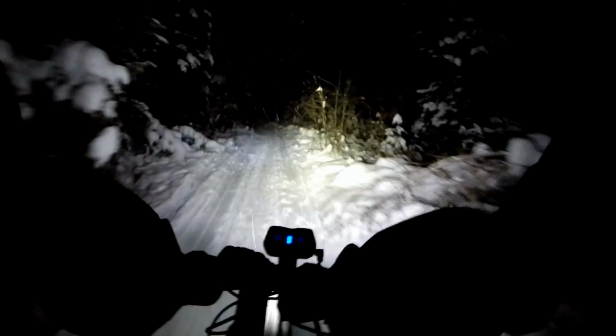Temperature minus 19.7, so not quite at minus 20 Celsius. So now we get on the fun section that's hard to enjoy in the daytime because there's so much foot traffic.